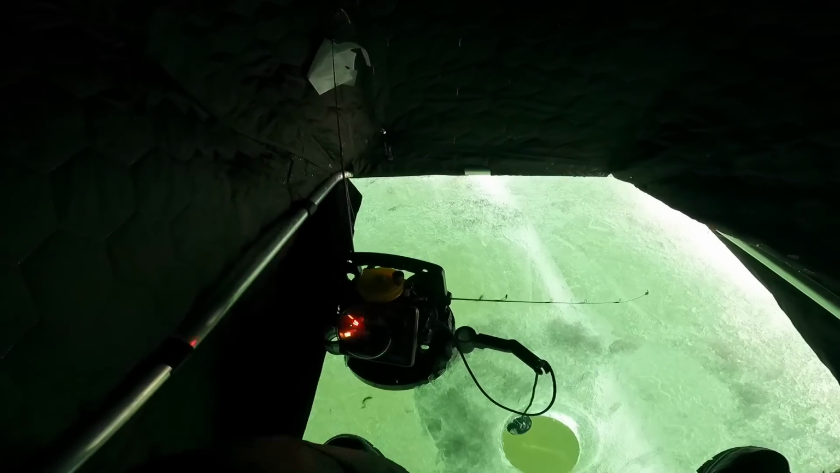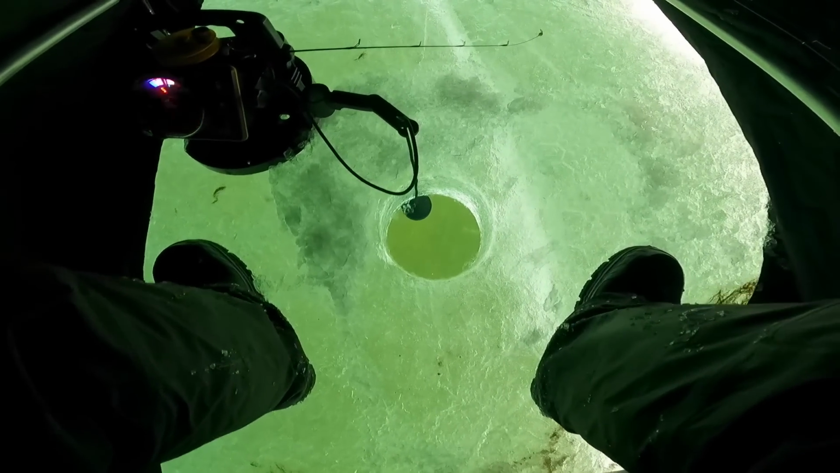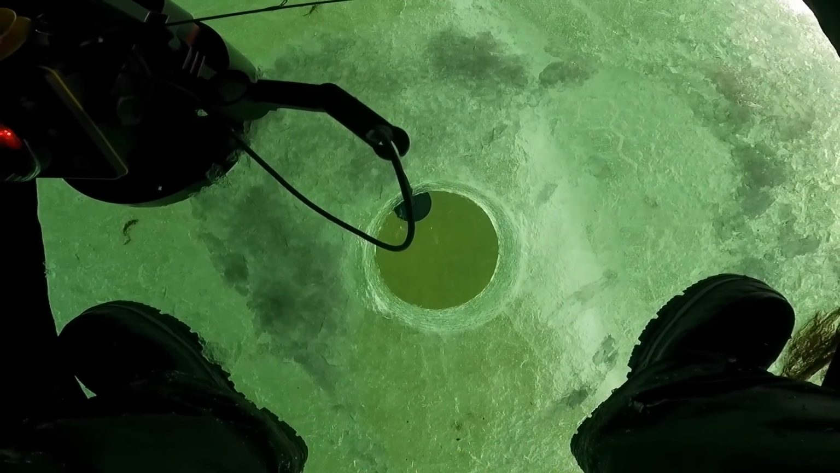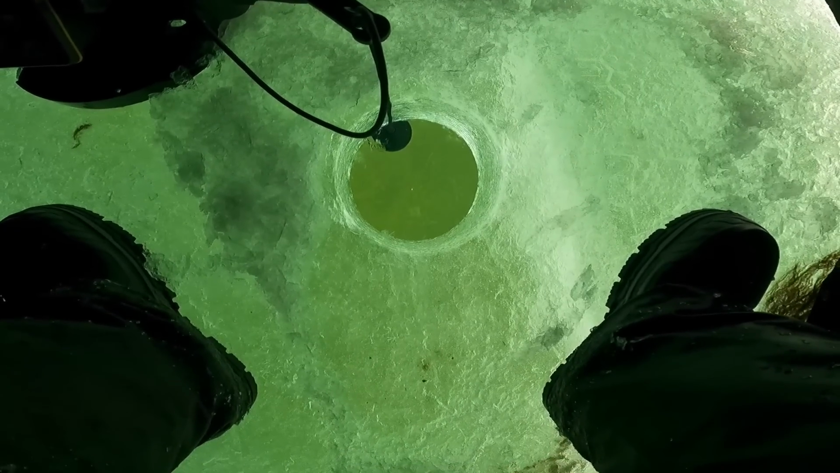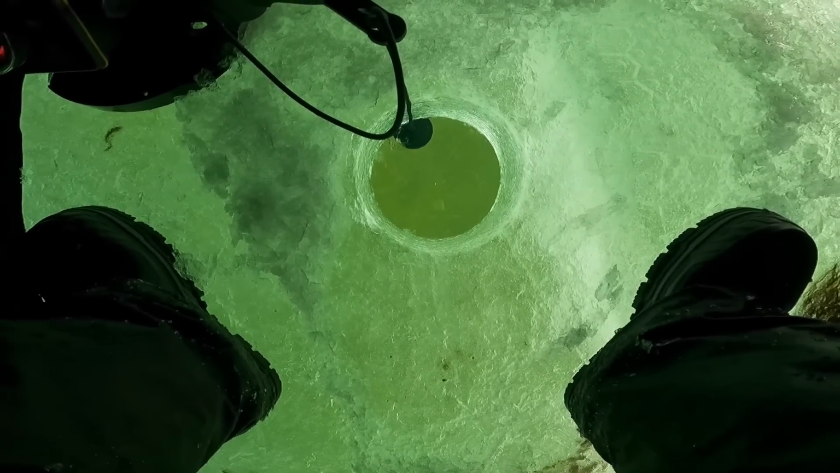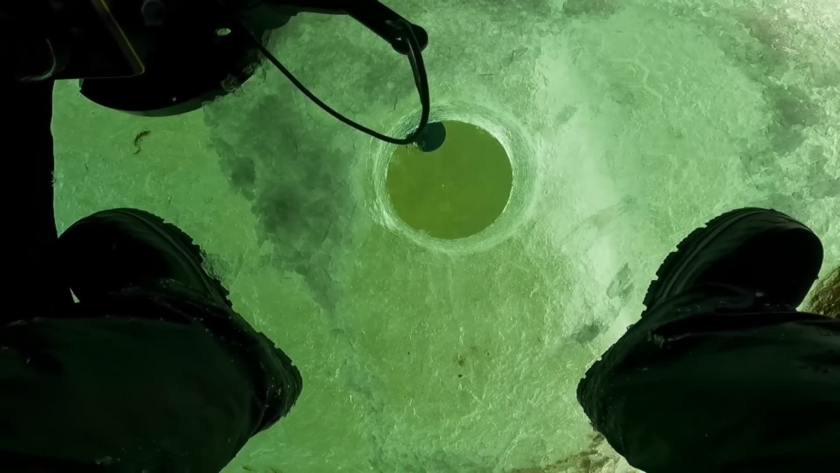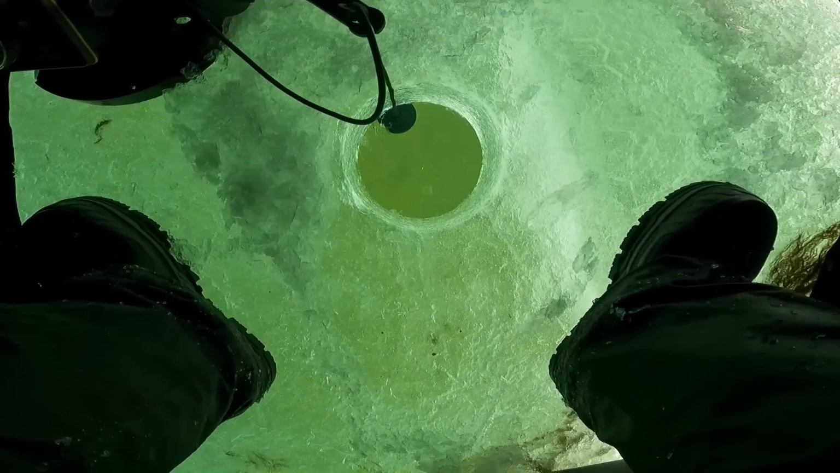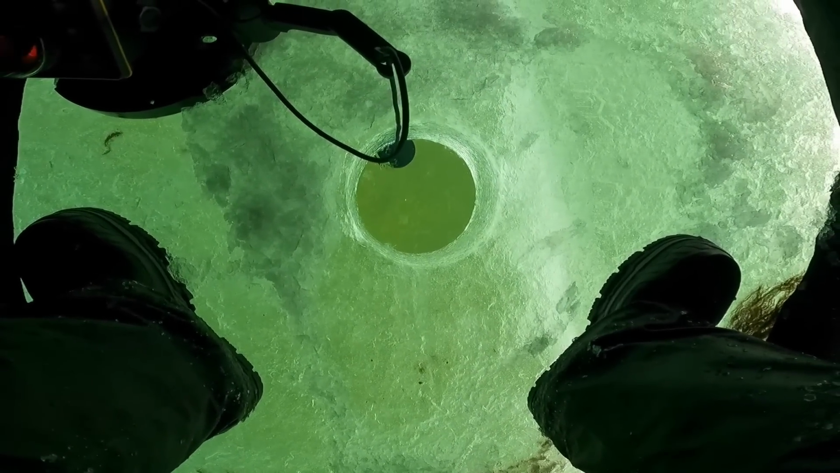Got the ice house all set out. Sitting over the top of a weed bed. I'm not sure if you can see it really that well, but my jig is down there, and I can see it crystal clear. So, we did see fish here. They moved on, but I'm anchoring up, setting up shop.